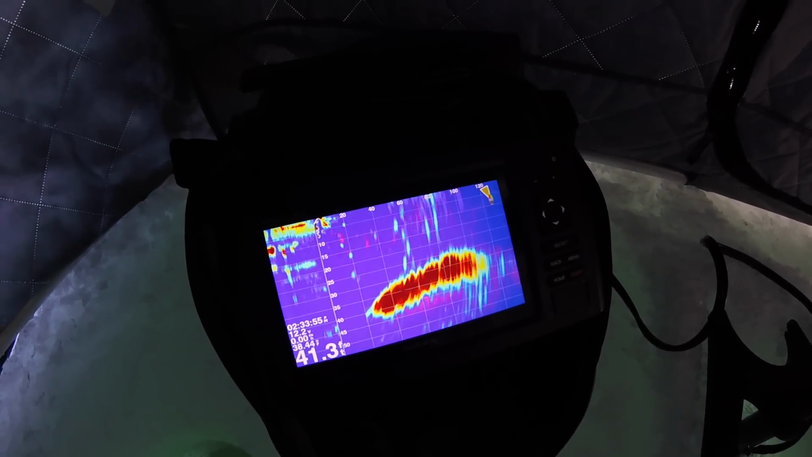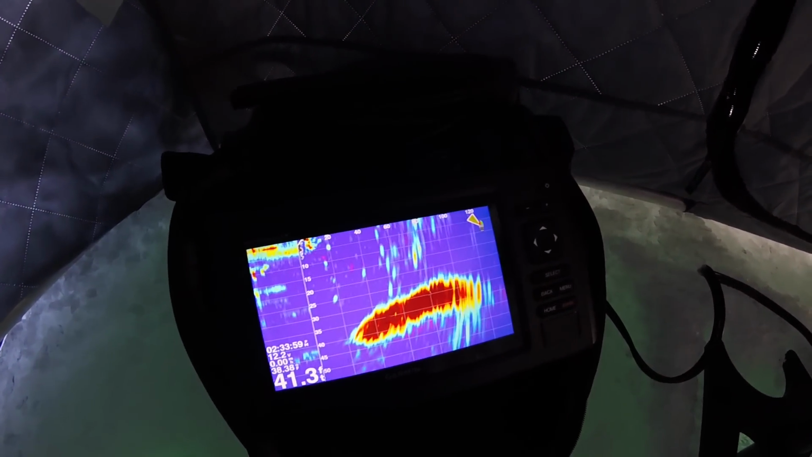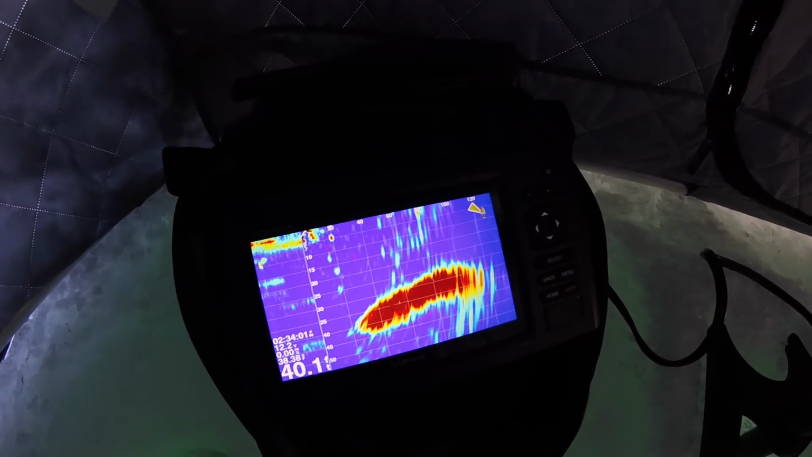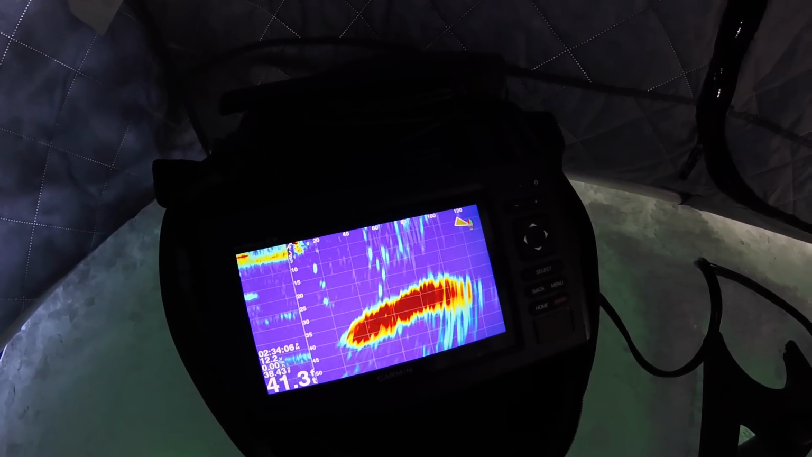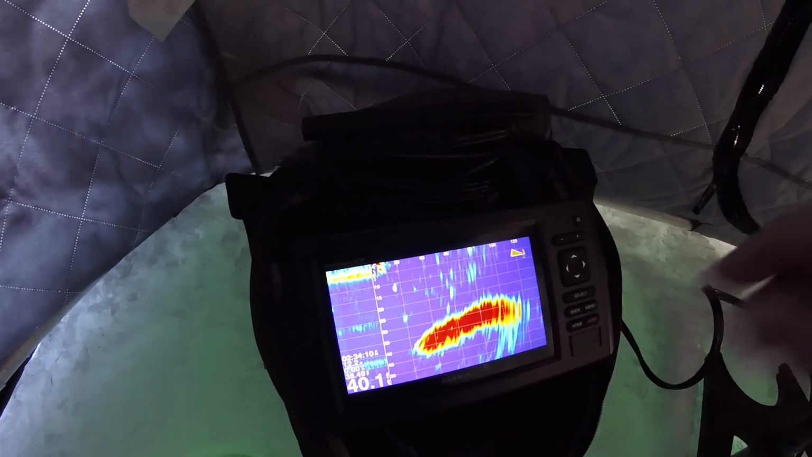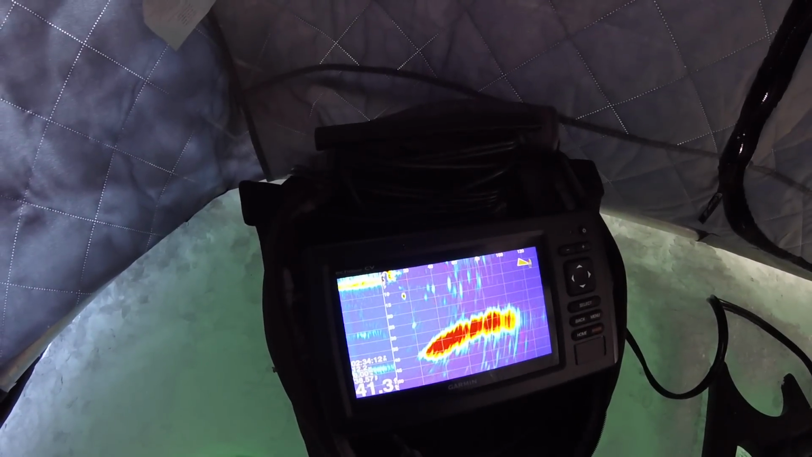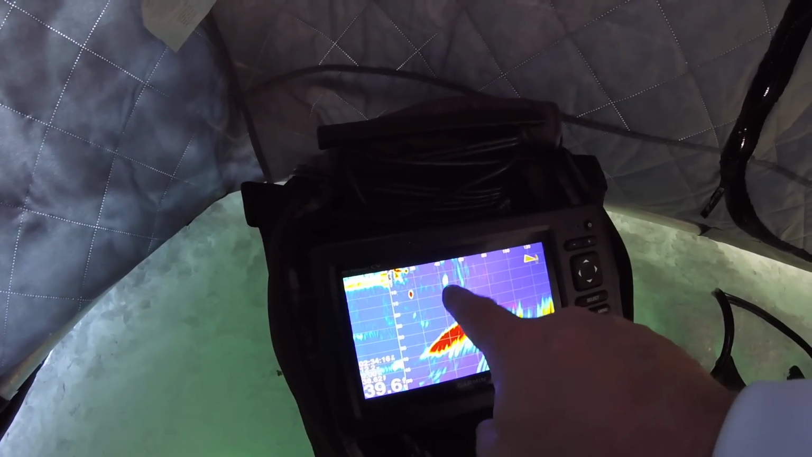Right out in front of me, it kind of slopes up. We're in like 30-some feet of water right here, and it looks like it goes up to 25. We do have some fish running around up here at the top. As you keep turning it, we got a couple good marks here.